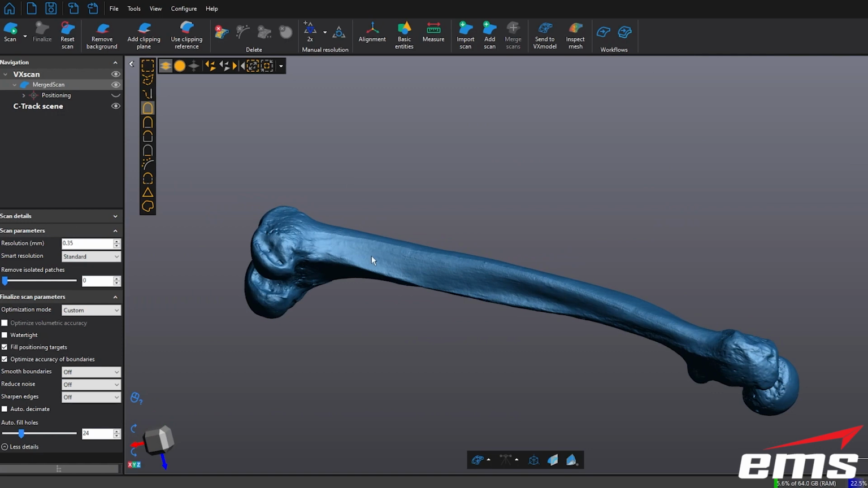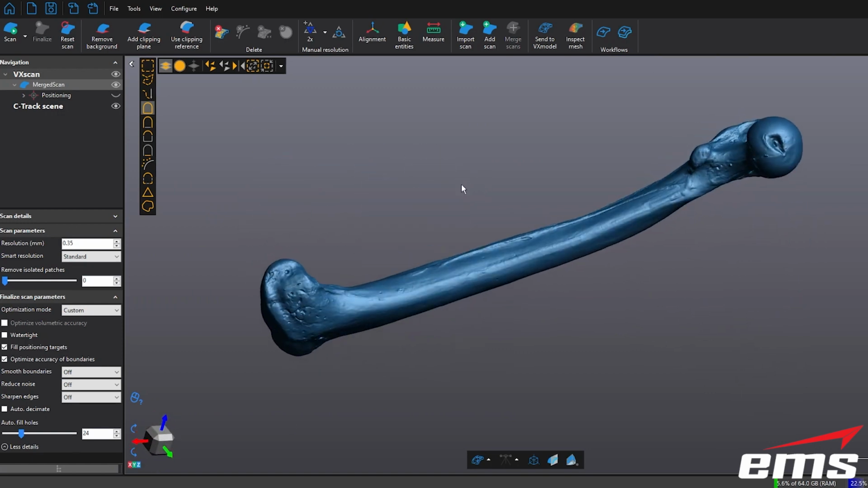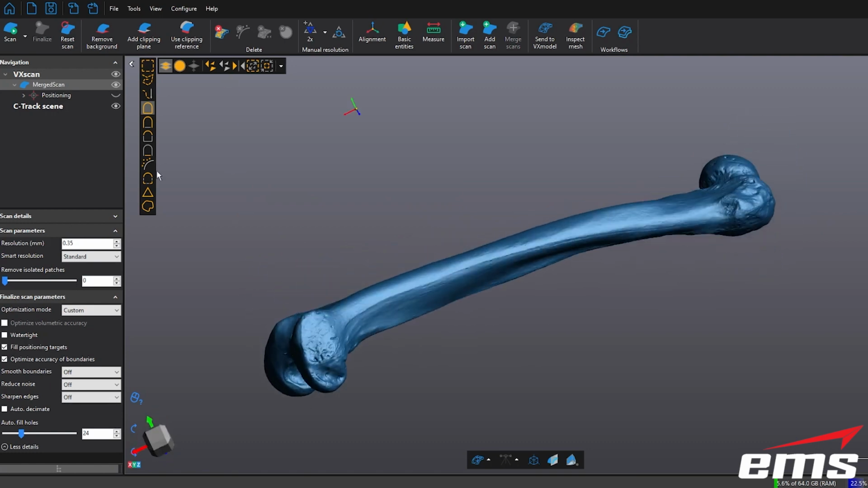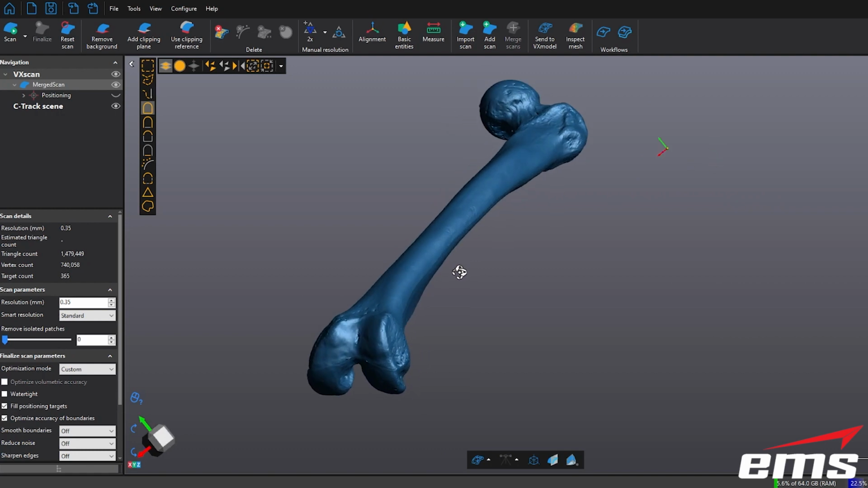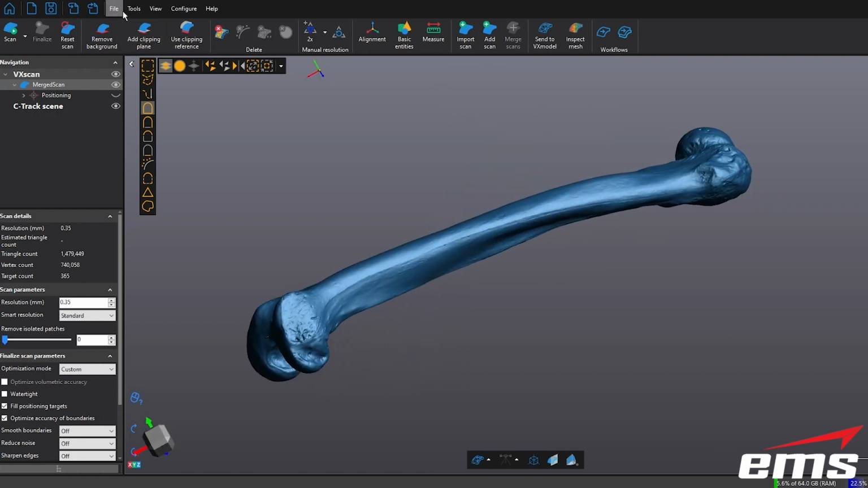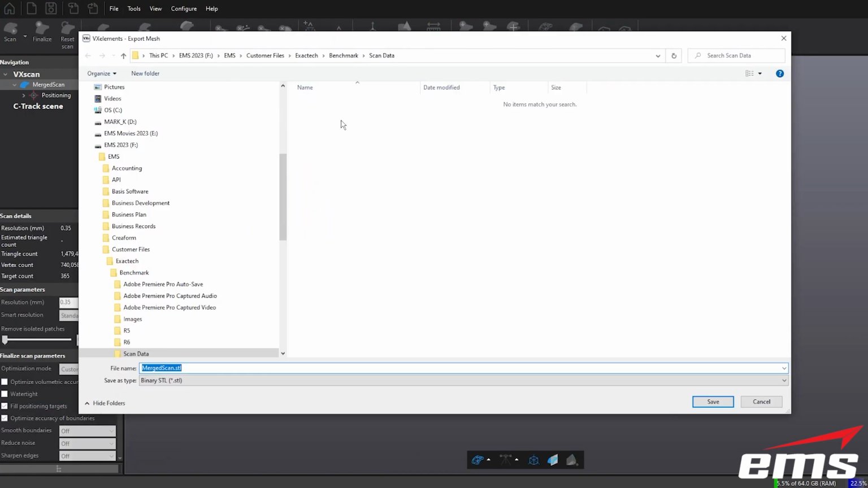But there we go. There's our model. Now, I'll put a link to this file that you can download it in the description below so you can check it out. What did we end up with? Let me bring this scan details up, just seeing how many triangles. So we ended up with almost 1.5 million triangles on this part. So that's it. Now I can just export it as a mesh and save it out.